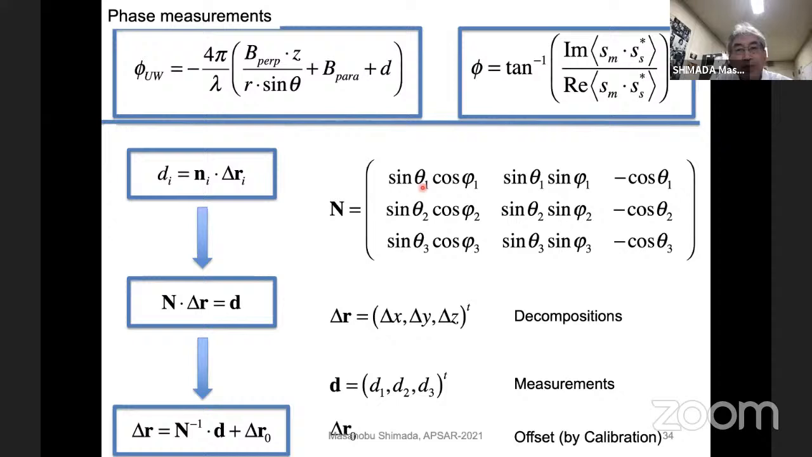Theta 1 is the incidence angle, phi 1 is the azimuth angle, and phi 2 is the azimuth angle at the second measurement. Phi 3 is the azimuth angle in the third data set. Very simple. As I mentioned, this is a relationship between the measurement and the theory. And this UW is the unwrapped phase of here.